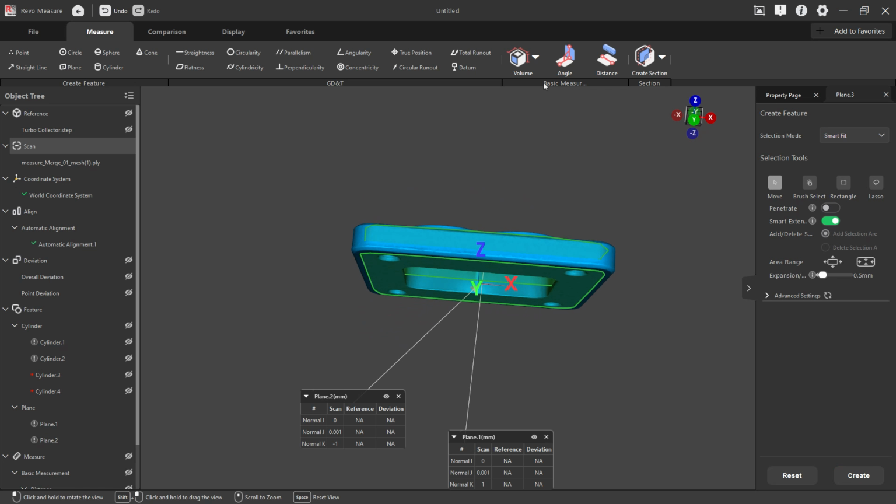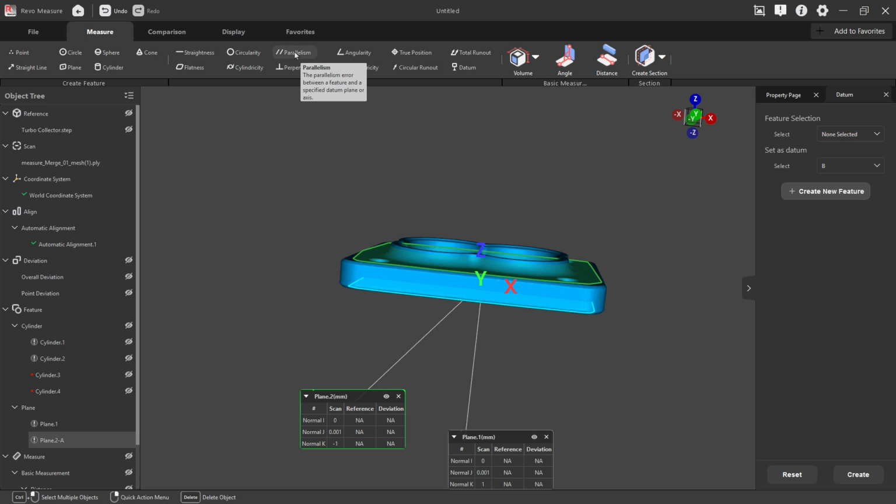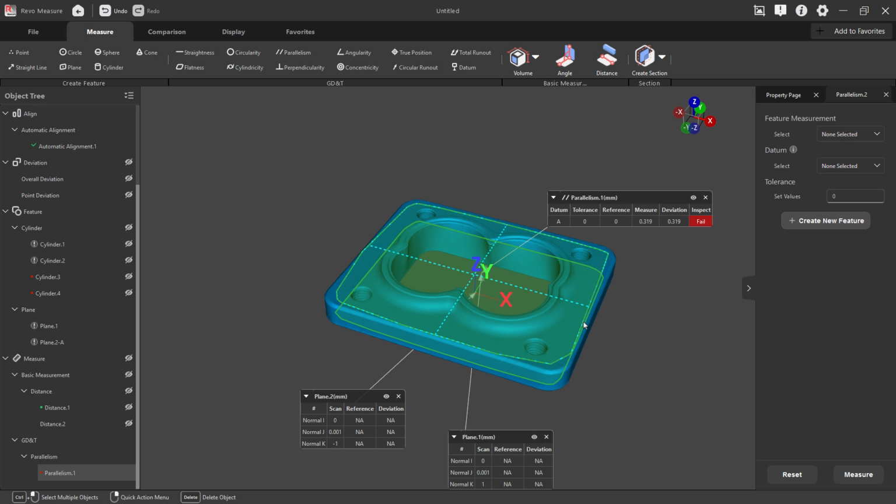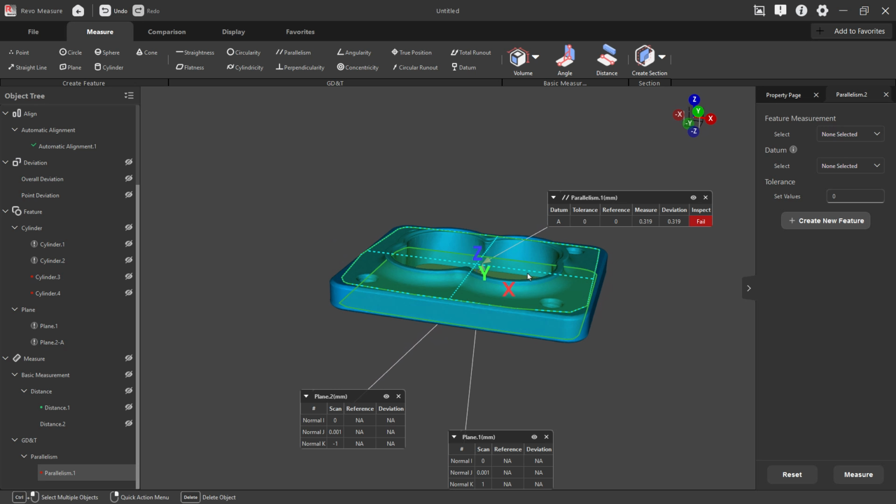And then for that plane on the bottom, we're going to set one of them as a datum. So we want to use plane 2 as our datum. And then we want to measure how parallel the bottom face and the top face are. So we want plane 1 and datum A, and we want to measure. And you can see here the deviation is plus or minus 0.3 millimeters. And again, this tells me this is based on how the part was fixtured. And for a turbo collector that's going to have a gasket, it's going to be welded on this side.